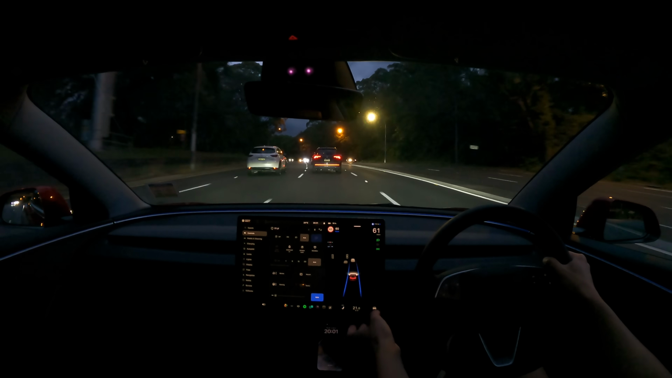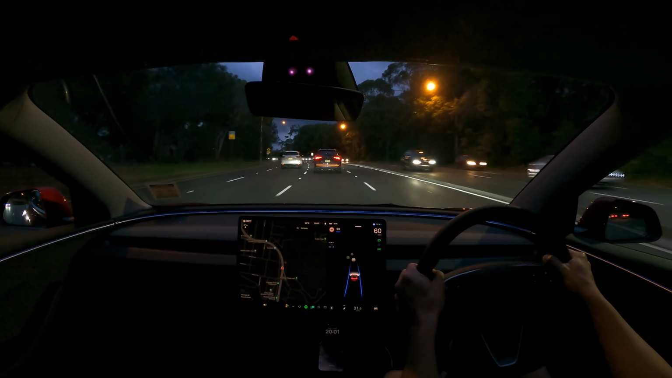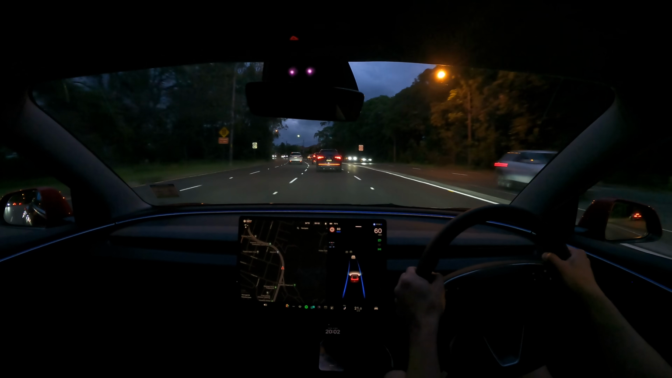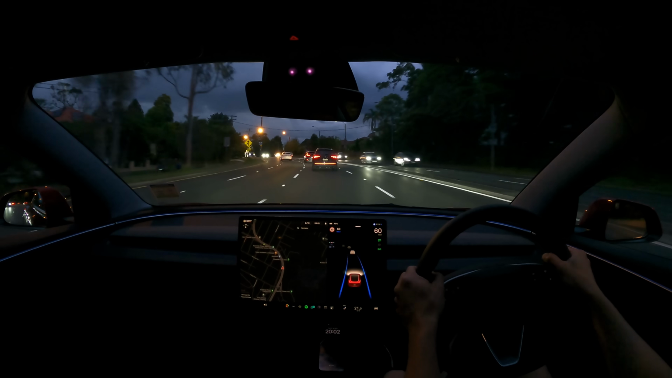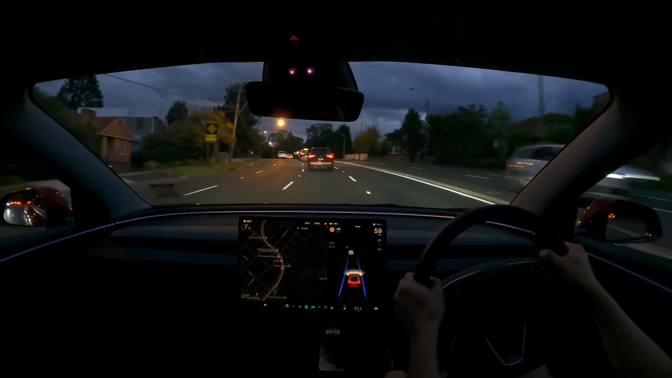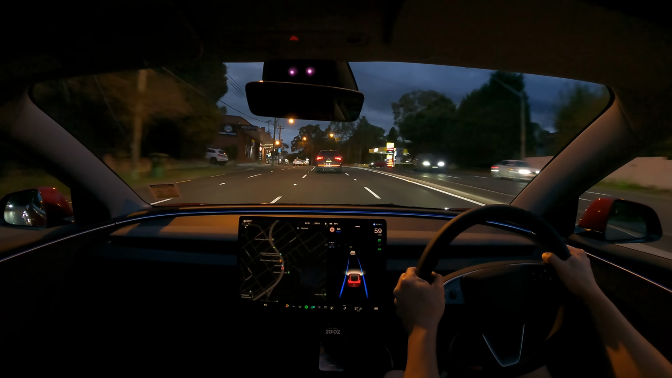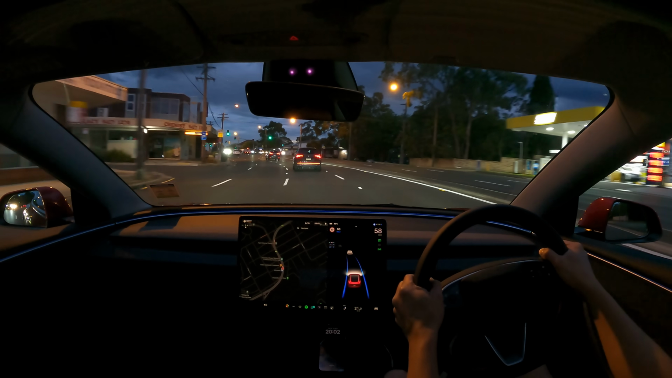Yeah, nice smooth ride as you'd expect. Yeah, and then we'll drive into a more urban area like Chatswood. You can see what it's like with the headlights on as the sky darkens around us. Maybe do some parking tests, roundabout tests as well.